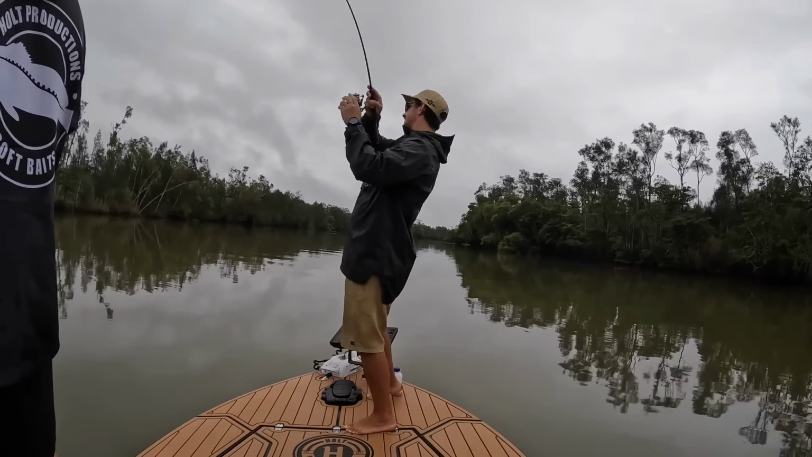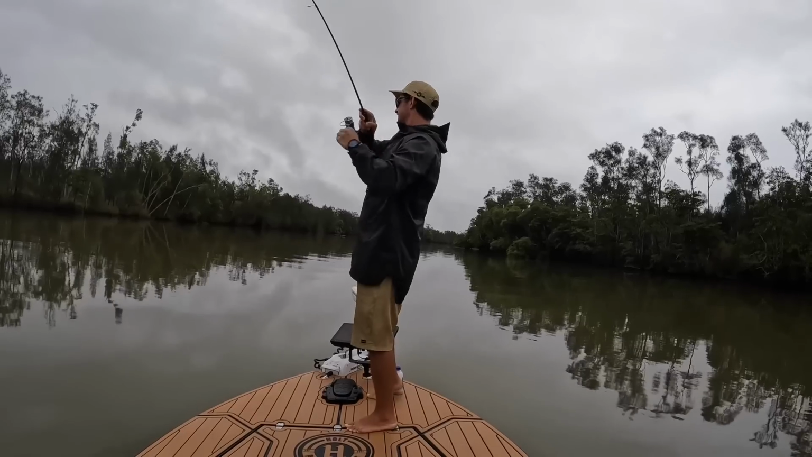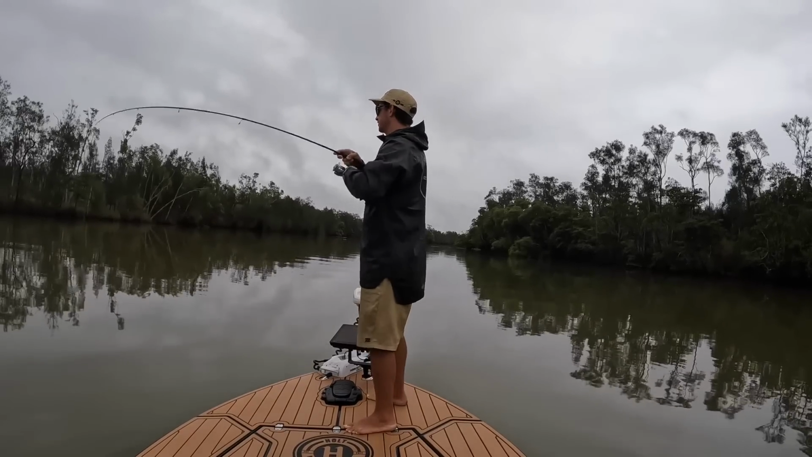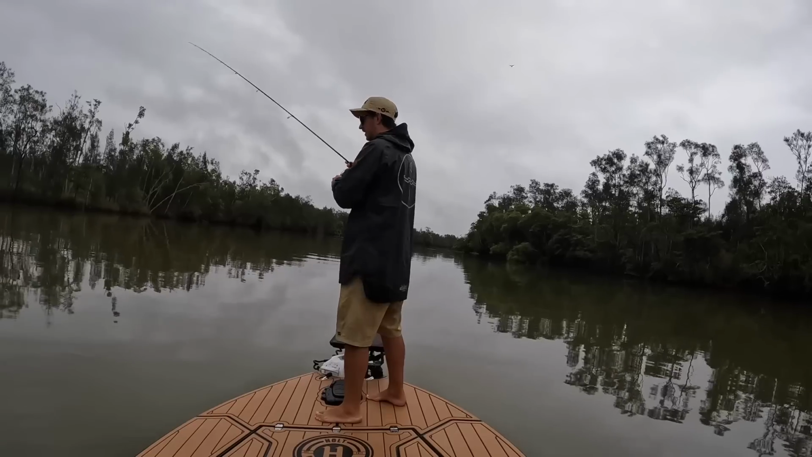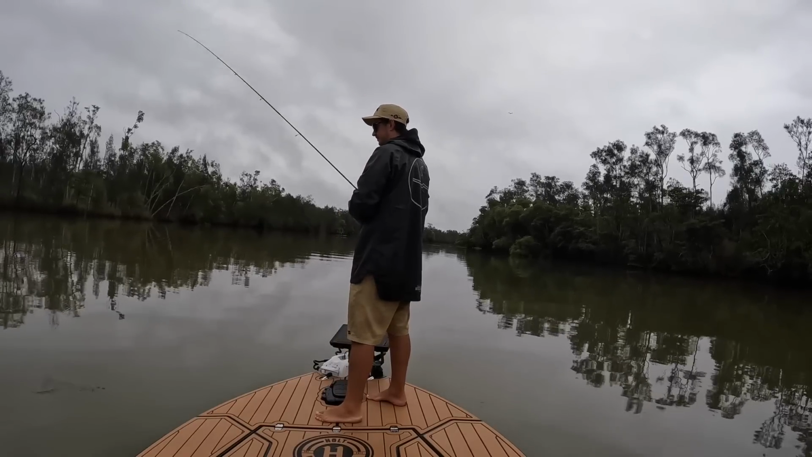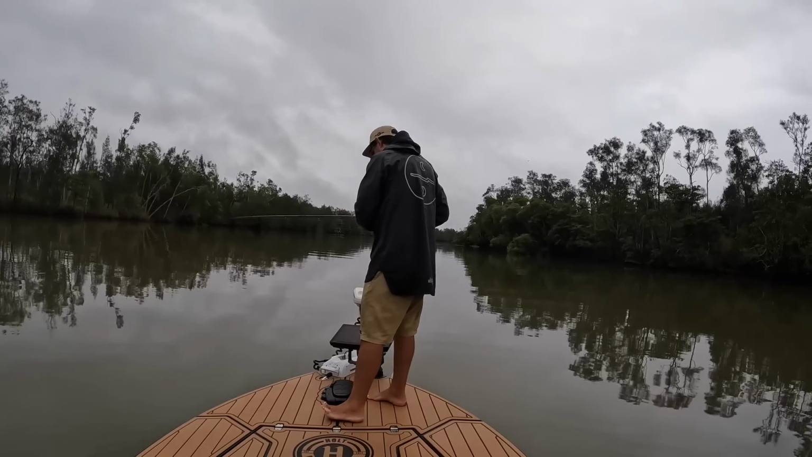That was a bite. It's a better fish too. I didn't strike it, and I was like, should I strike it? And I went to move the lure, and he's sitting on it. Oh, it came out, because I didn't get that good initial set on him, I reckon.